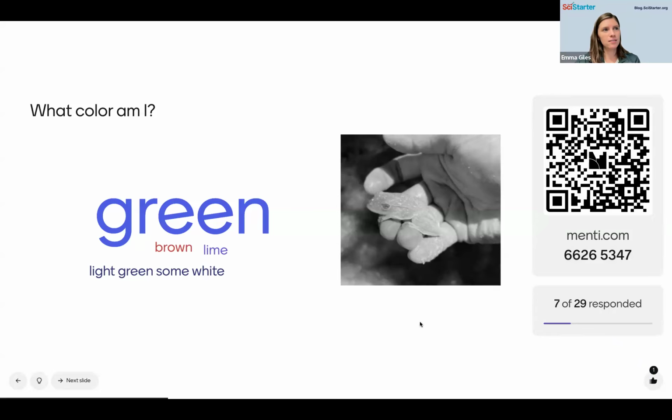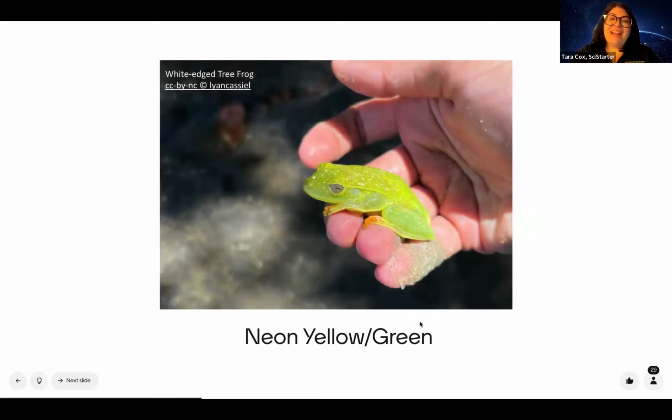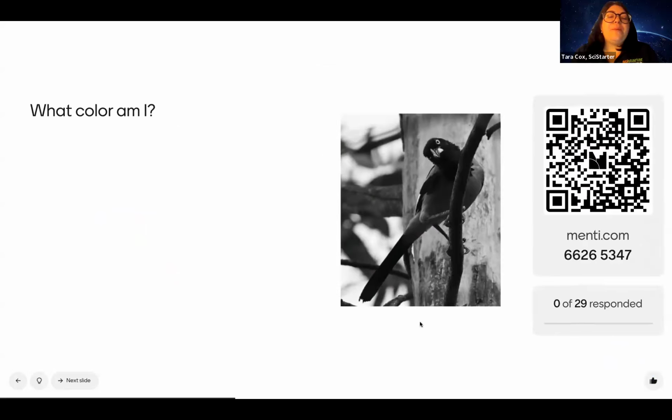All right, I'm going to go ahead and hit the button. You were all very correct. We did not stump you with this one. That is a neon yellow green tree frog. Someone said brown, so I'm just going to throw out that I did trick someone. I feel like the brown ones have more stuff on their backs, like eyelets, warts, and things like that. This one looks very smooth. Okay, this one might be a bit of a stumper. What color am I?